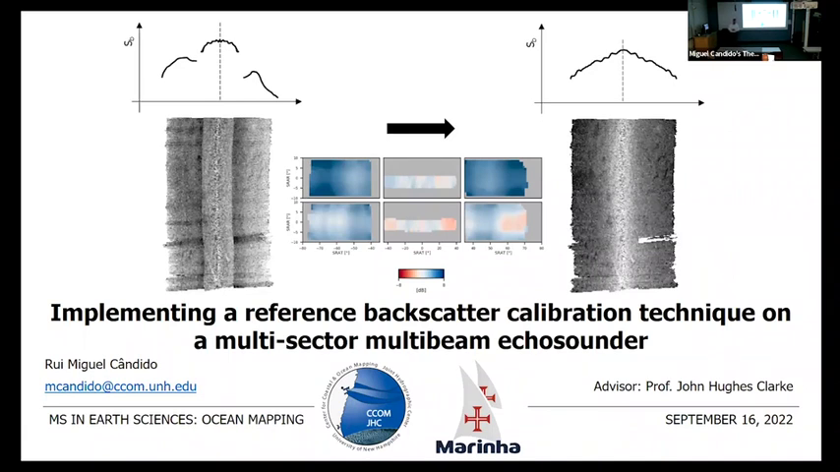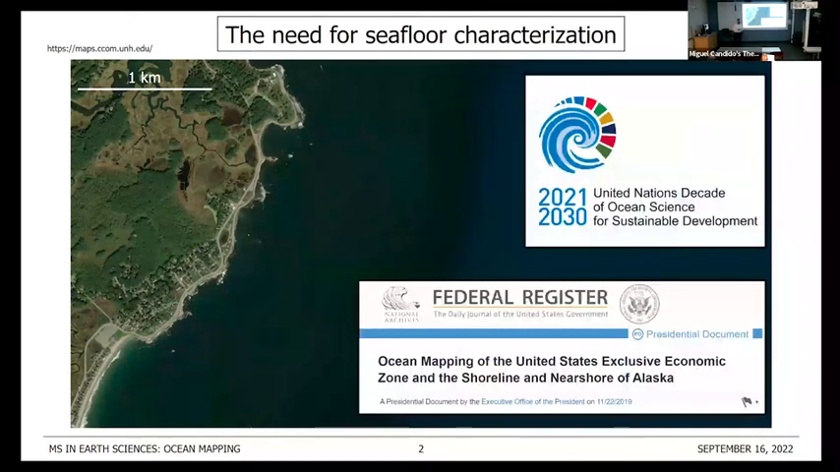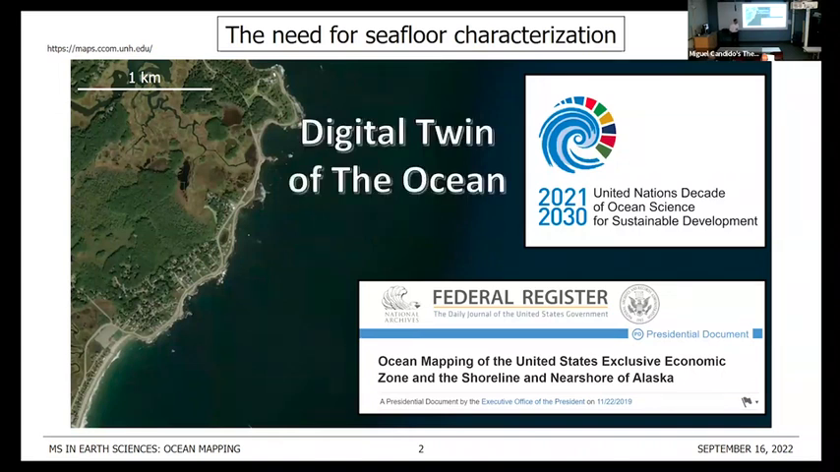So the presentation that I'll be doing today, as you can read, it's about implementing a reference backscatter calibration technique on a multi-sector multibeam echosounder. So seafloor characterization, knowing not only where the seafloor is, but also what's the seafloor, and classifying according to one's needs. And conveniently, we are on the ocean decade as defined by the United Nations. And one of their goals is to provide us with a digital twin of the ocean. And for that, we need to know not only where the seafloor is, but what's the seafloor.